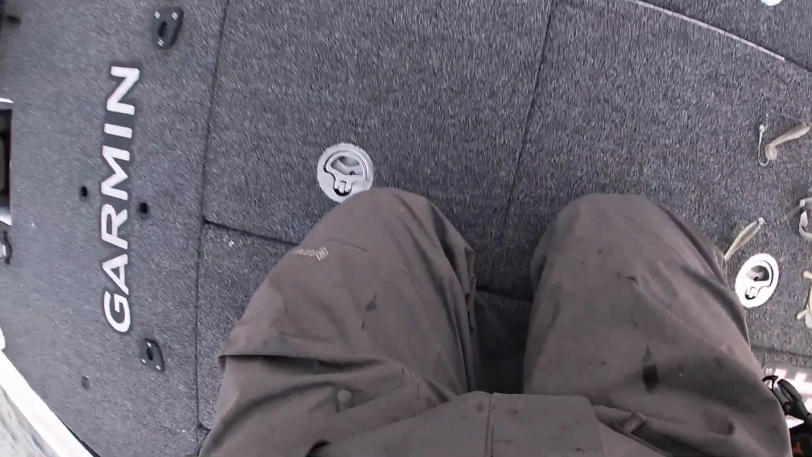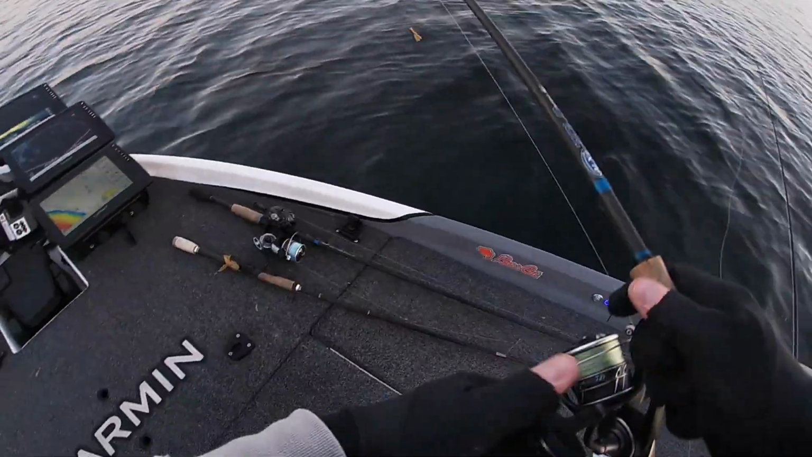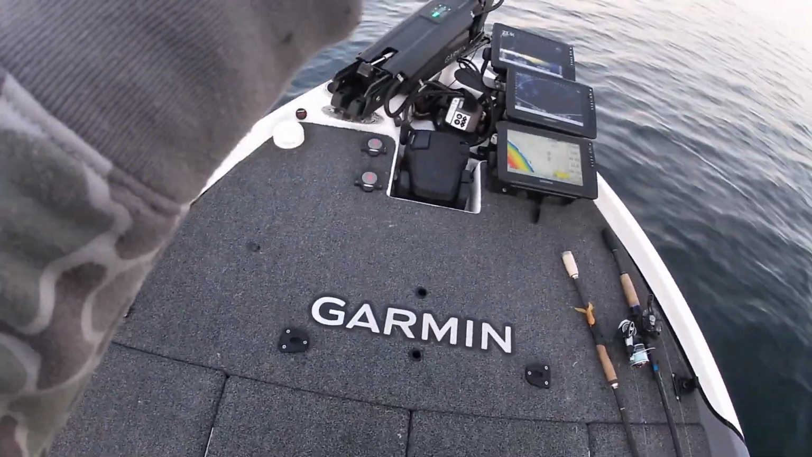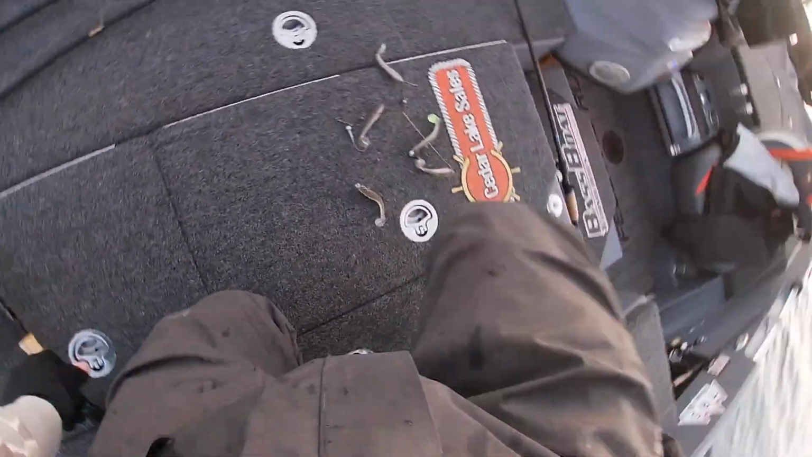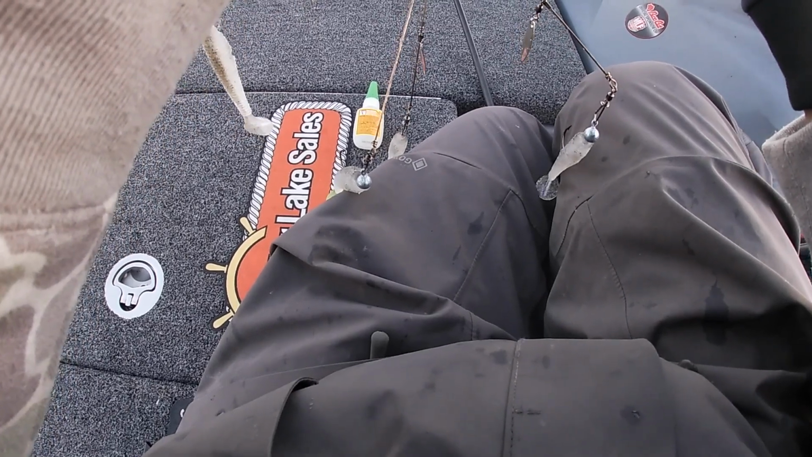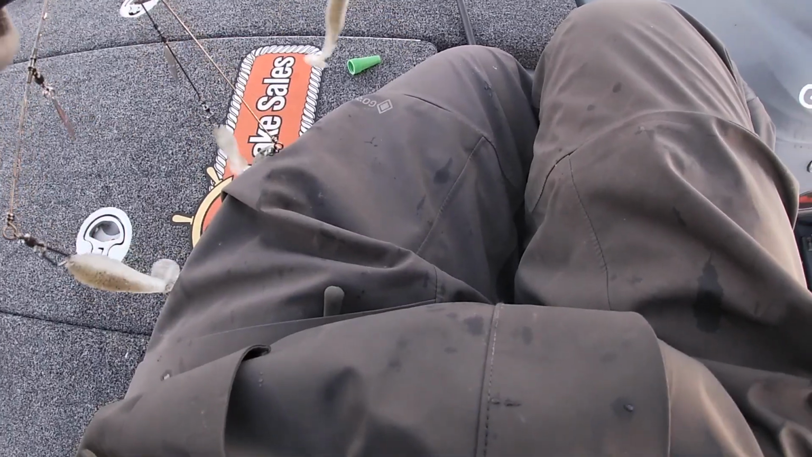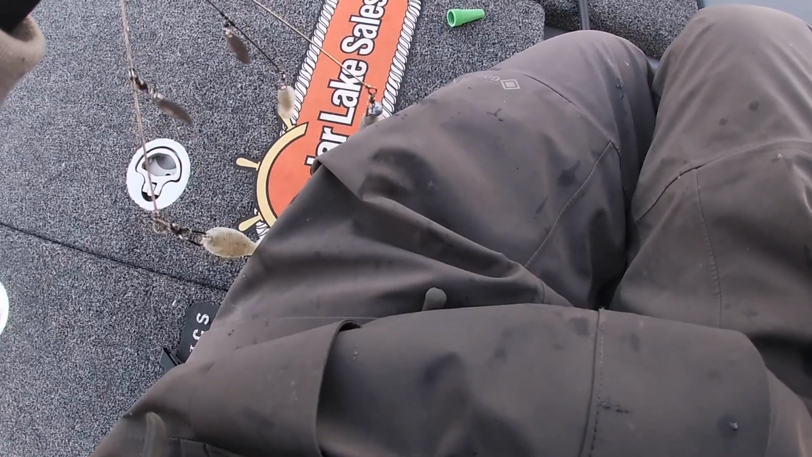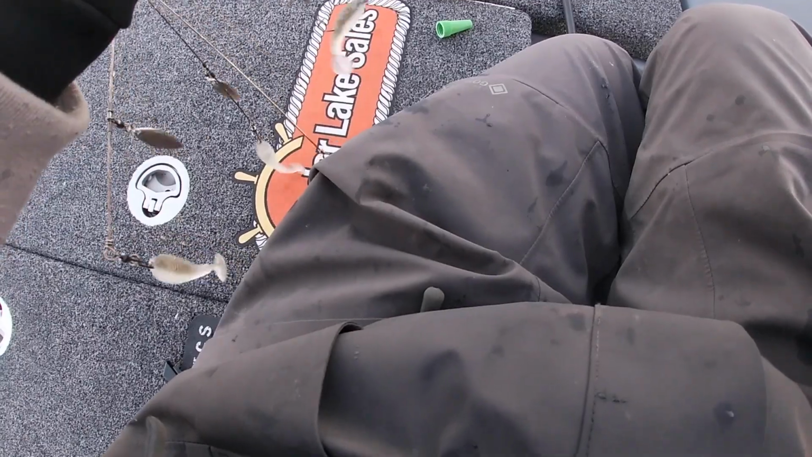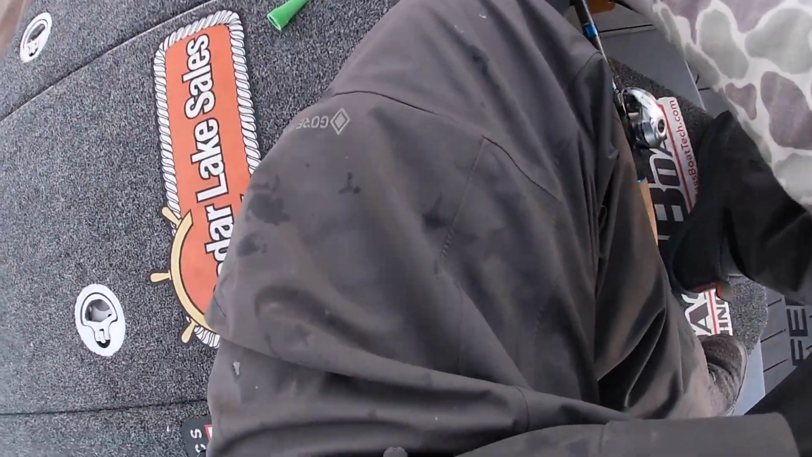But in the meantime, while we're sitting here, bomb that thing out there. The wind is supposed to kick up a little bit today, which is good. You want that with how clear the water is in the Great Lakes. You need a little bit of wind. Wind is your friend. Just a touch of super glue. I like to move the head back and forth just to spread that super glue out. And then I'm gonna let that set.